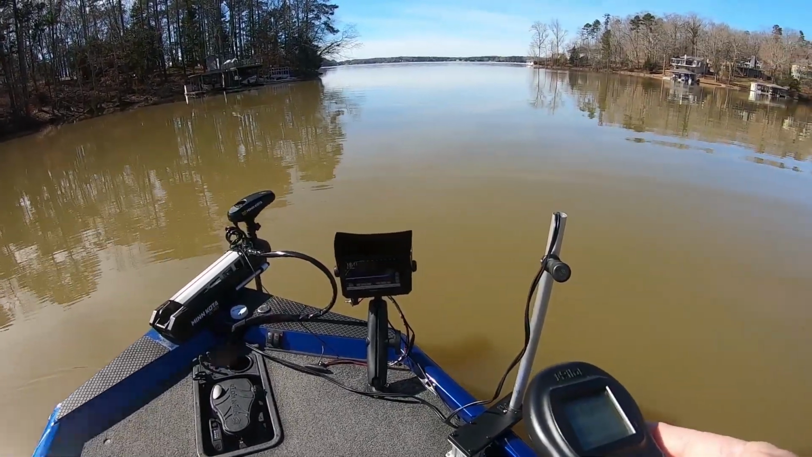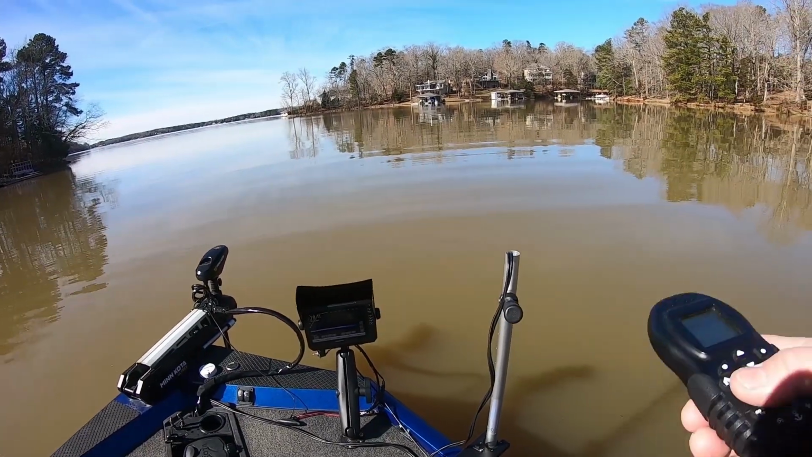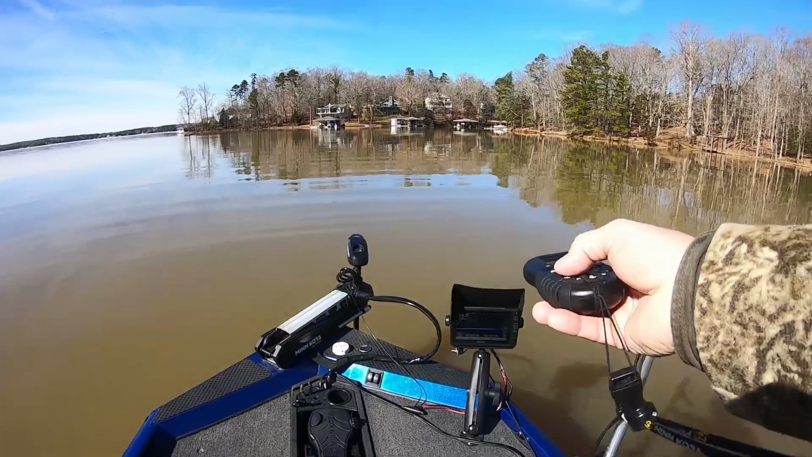Some folks say they appreciate that I share things like this, and I didn't used to. I just kind of showed you my fish. So I'm getting into sharing more of what I'm doing, because it seems like some of y'all want that. And this is what I do. I'm sitting back here now watching my depth finder.